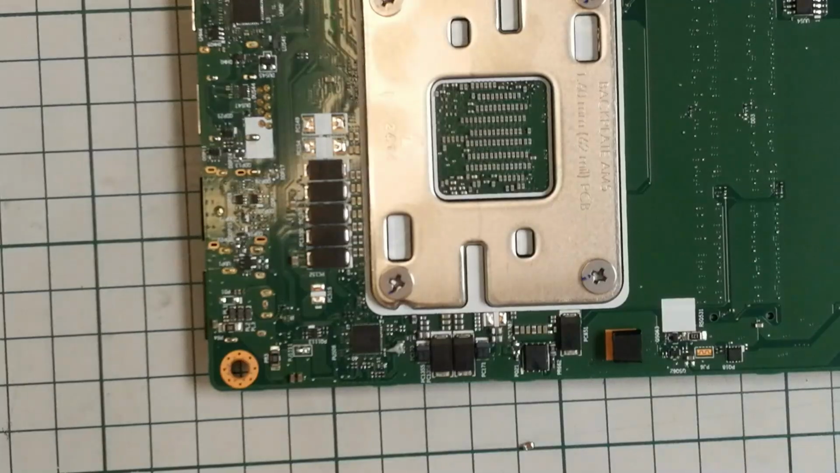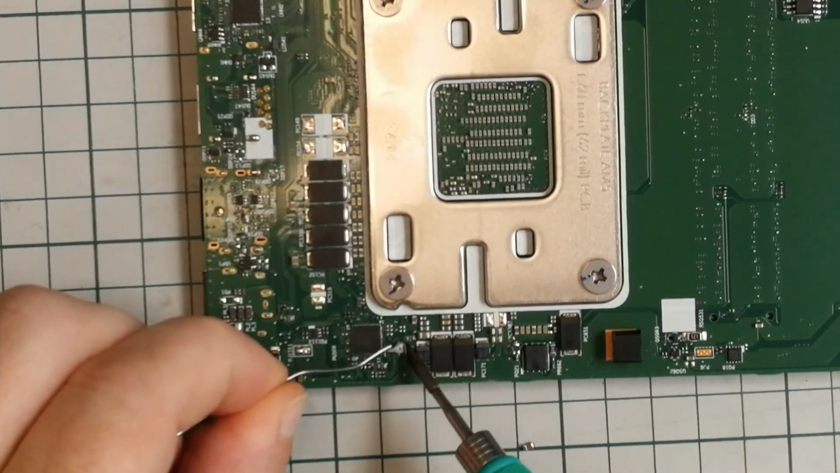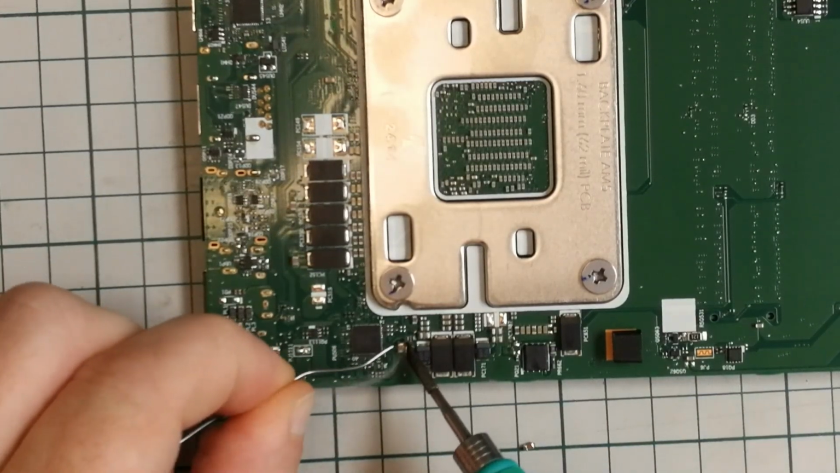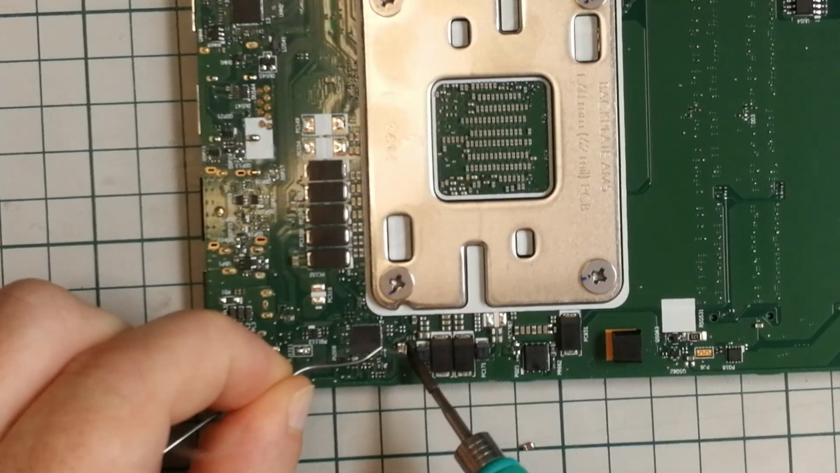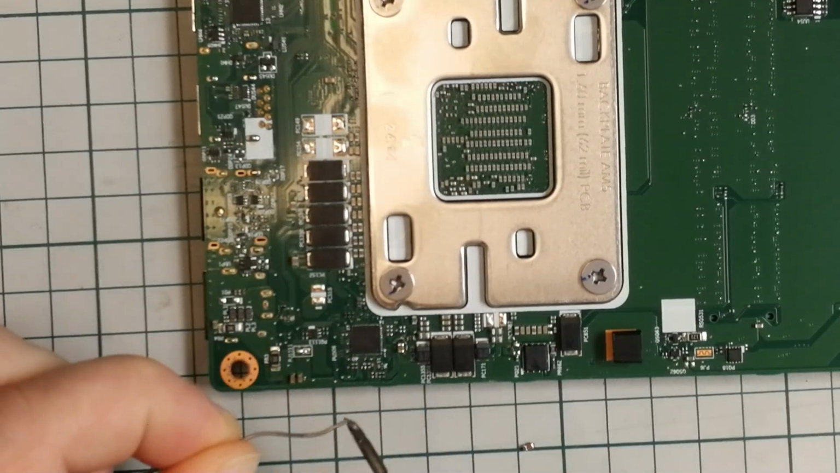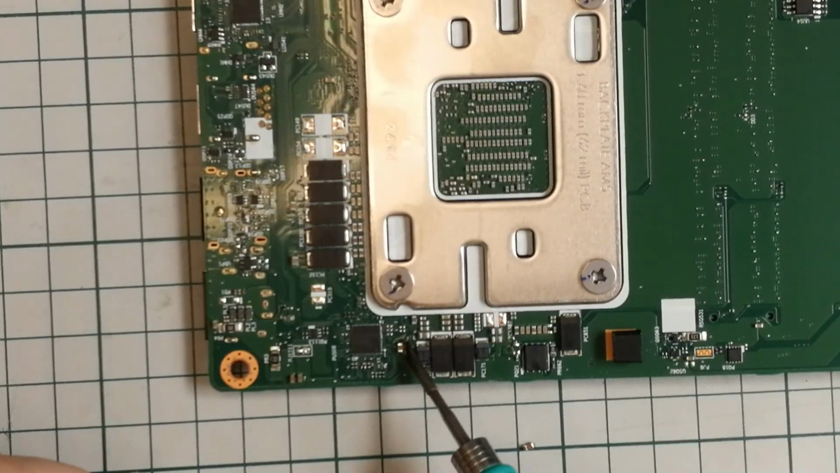That should be enough. And let's add solder and see if this will come up easier. Or not. Still at 350.